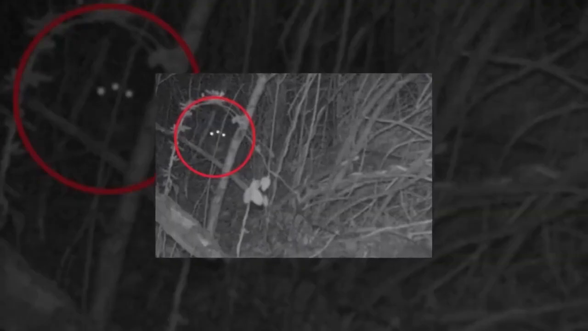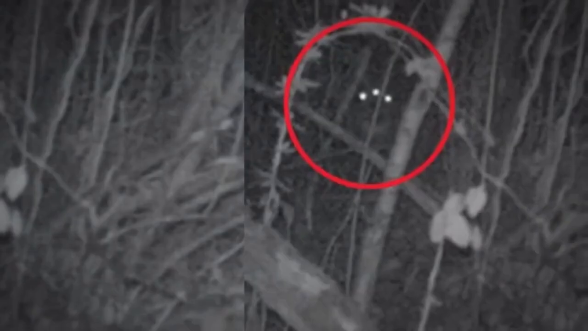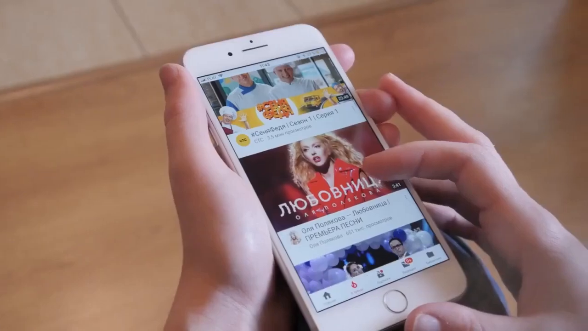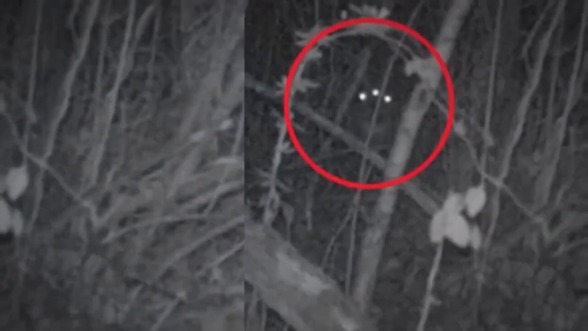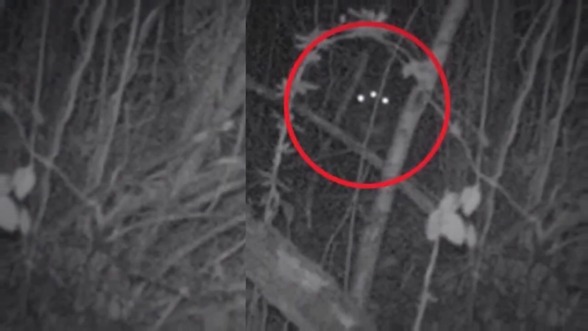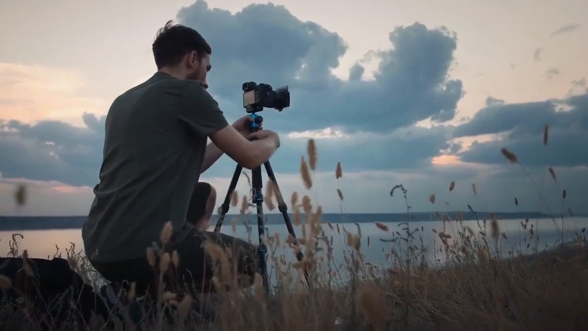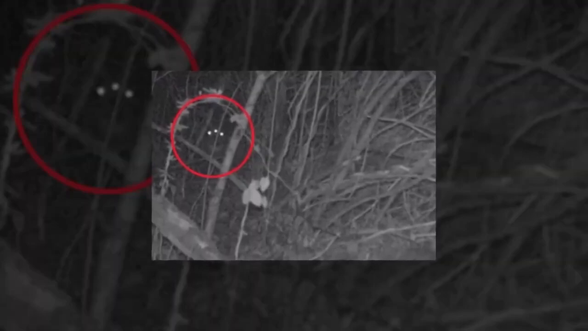A spine-tingling image of a creature with 3 glowing eyes lurking in the shadows. Even Finnish wildlife experts were stumped. What could this unknown apparition be? Join the online frenzy as everyone debates theories on this eerie, spooky enigma hiding in the bushes. Sometimes the trail camera reveals secrets that even the bravest dare not fathom.